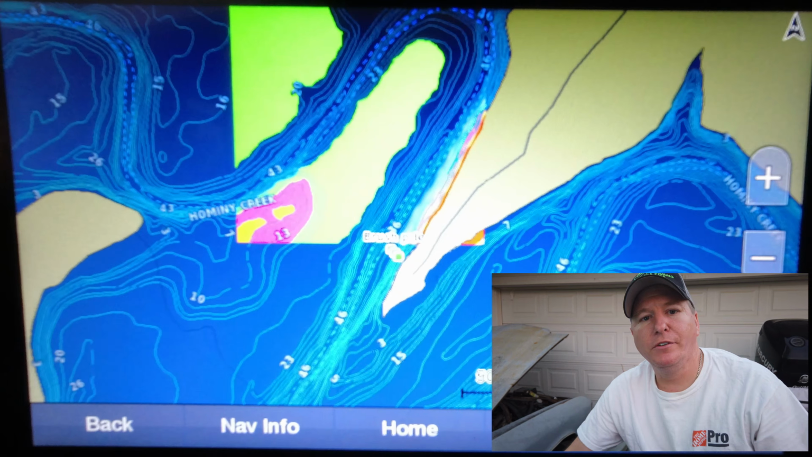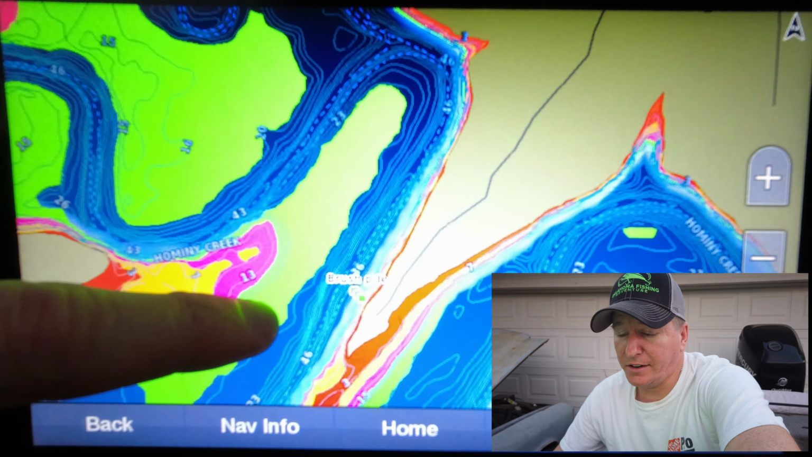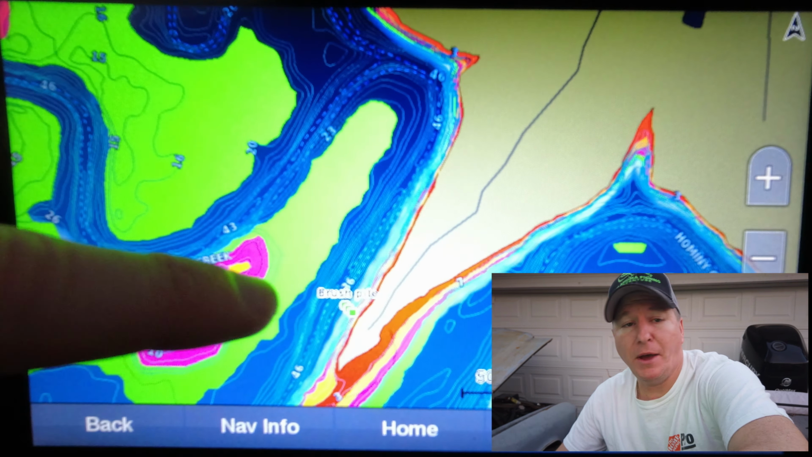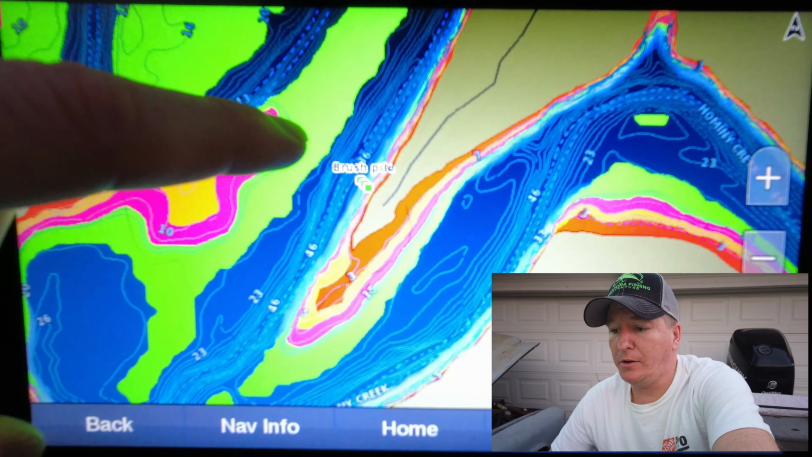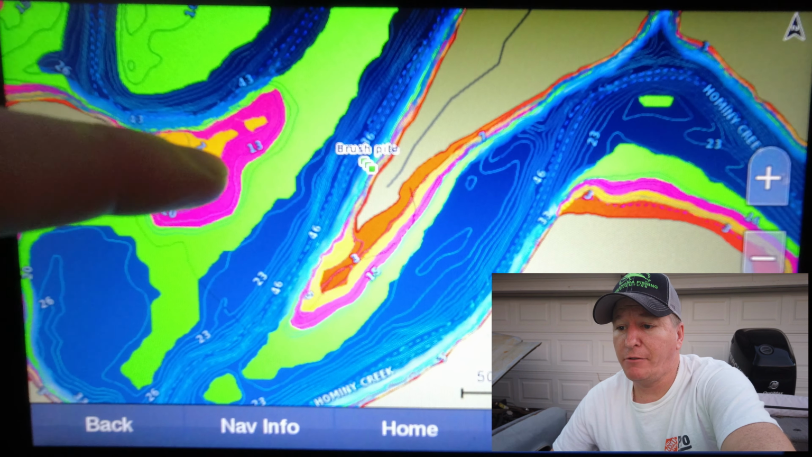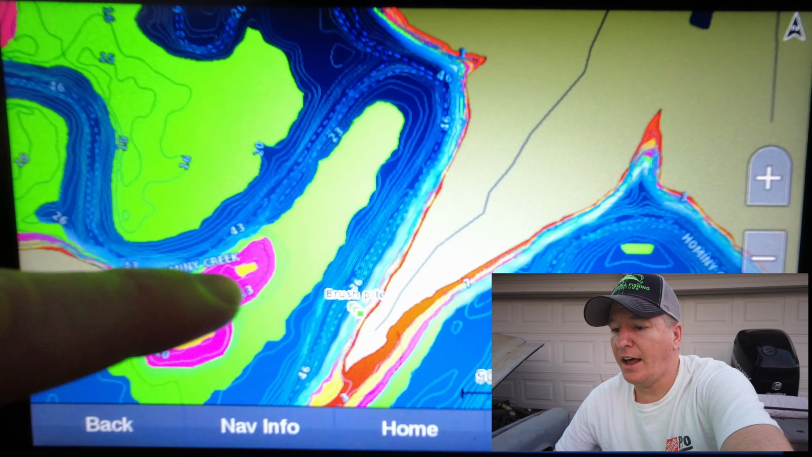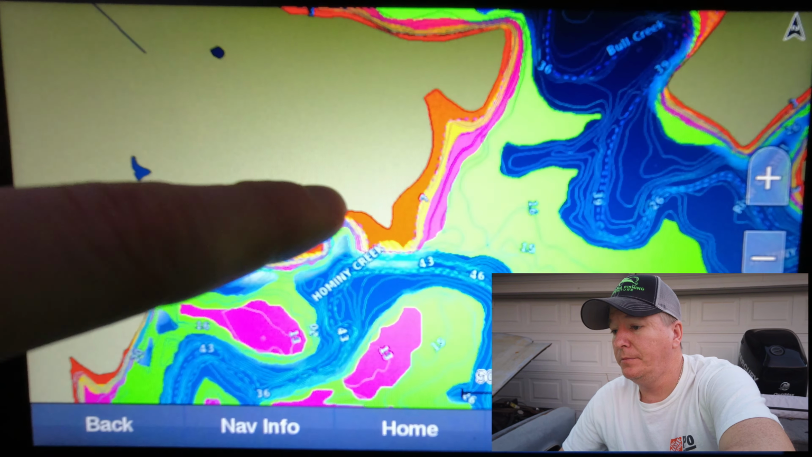So anytime you have those zigzagging points that come back and forth, in this case on Skiatook, it's creek channel, but it brushes up against these banks. Well, you guys know I love this type of stuff. I love fishing brush piles and everything in deep water, or at least near to deep water. So this just highlights all these points way better than any other way.